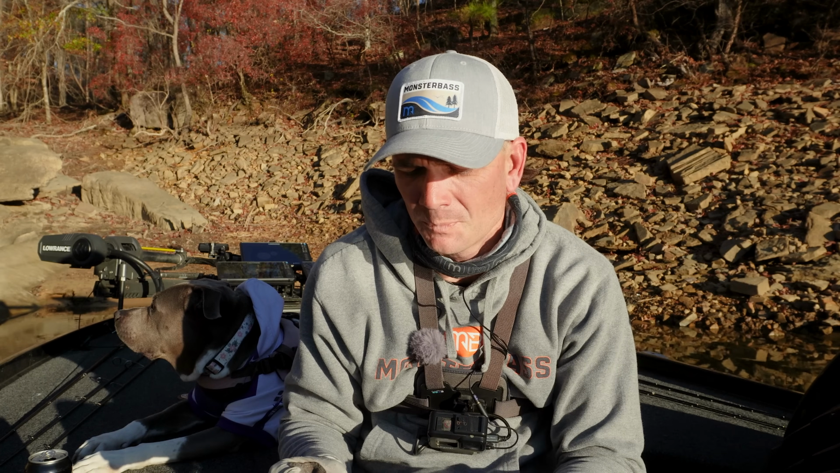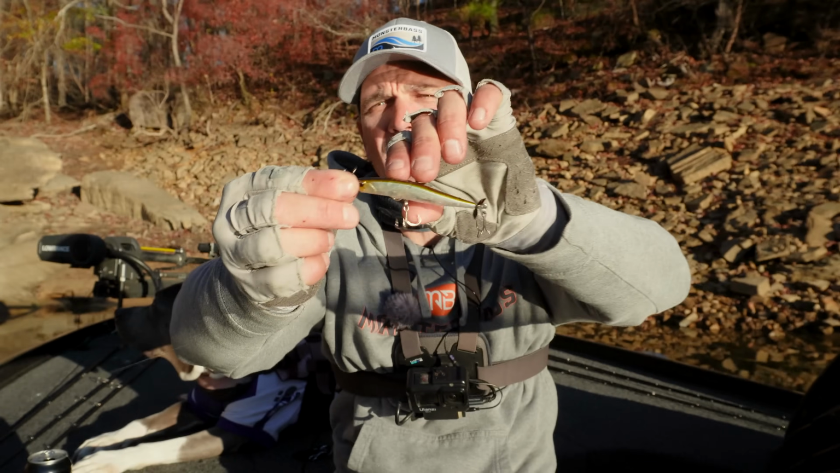Setup wise, it's 12-pound braid to an 8-pound fluorocarbon leader. Sometimes I'll go down to 7 if I'm really trying to super slow roll the bait, which we'll talk about retrieves in a minute. But if I'm really trying to slow roll the bait but keep it down, the biggest thing that I do a little different on this setup is this right here.